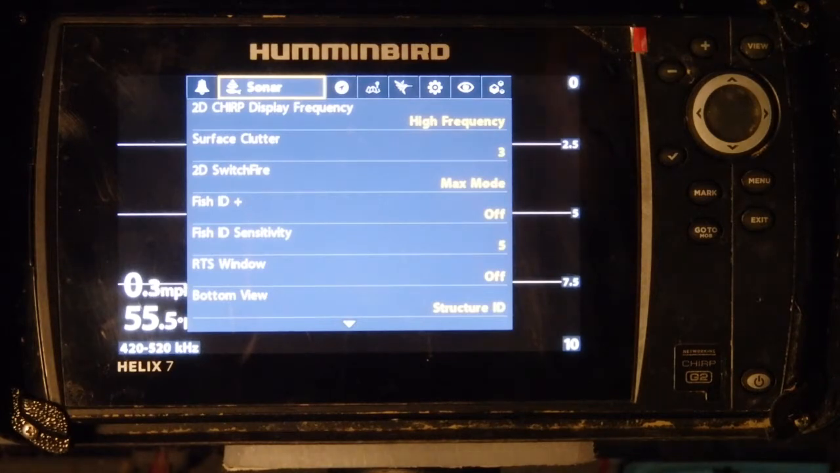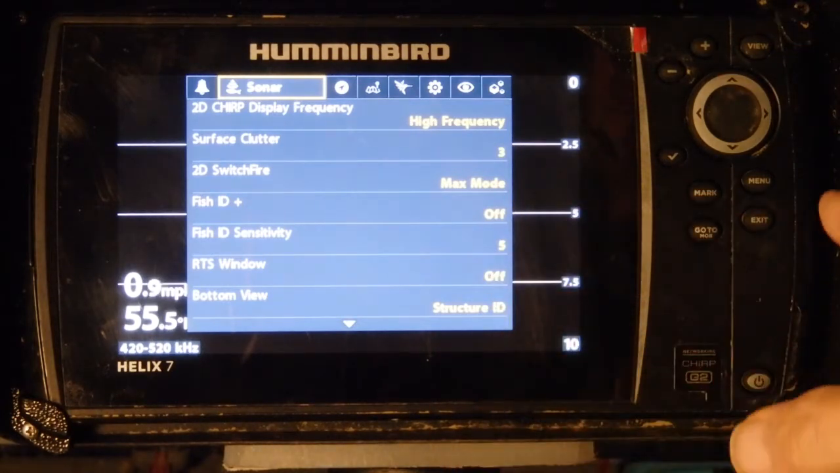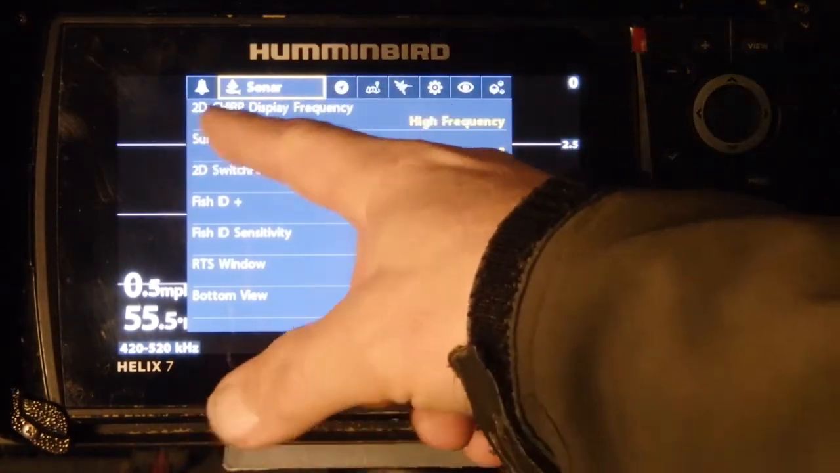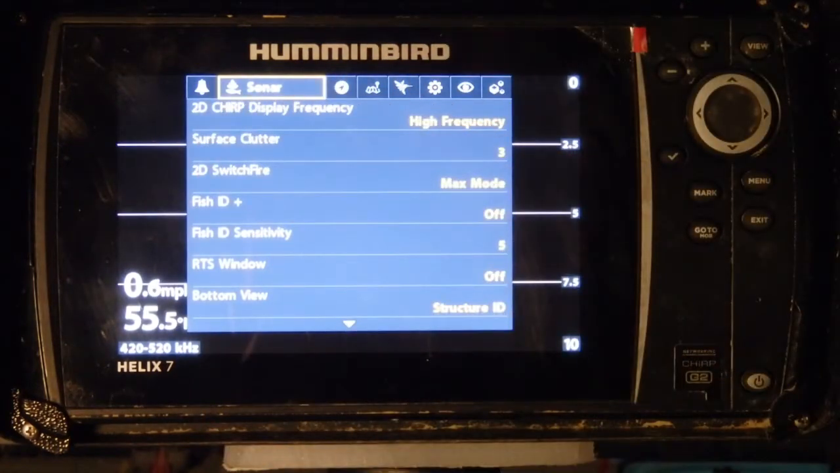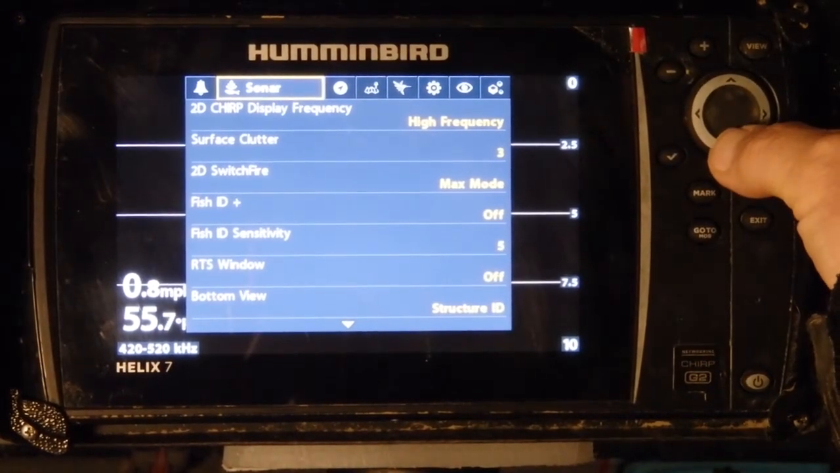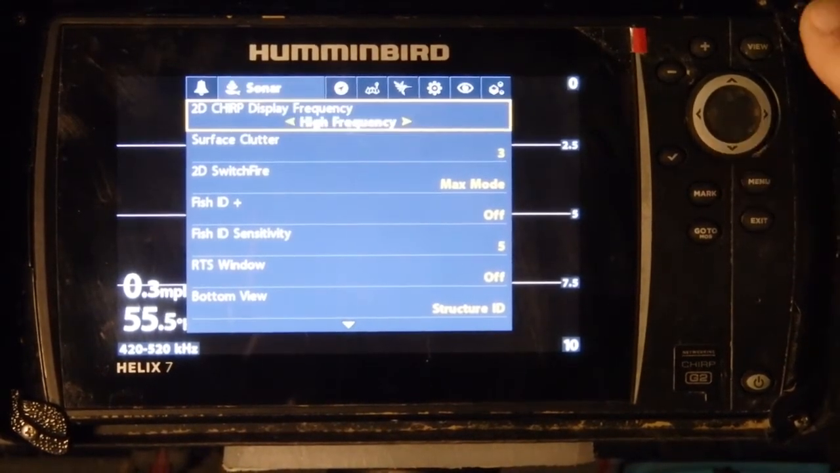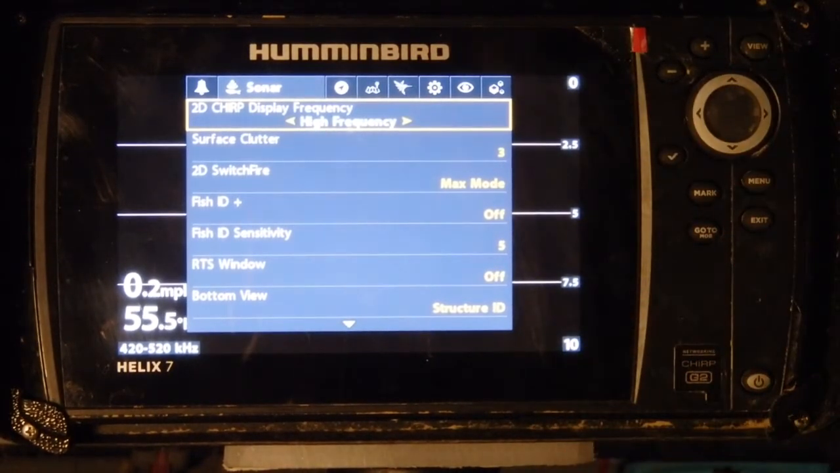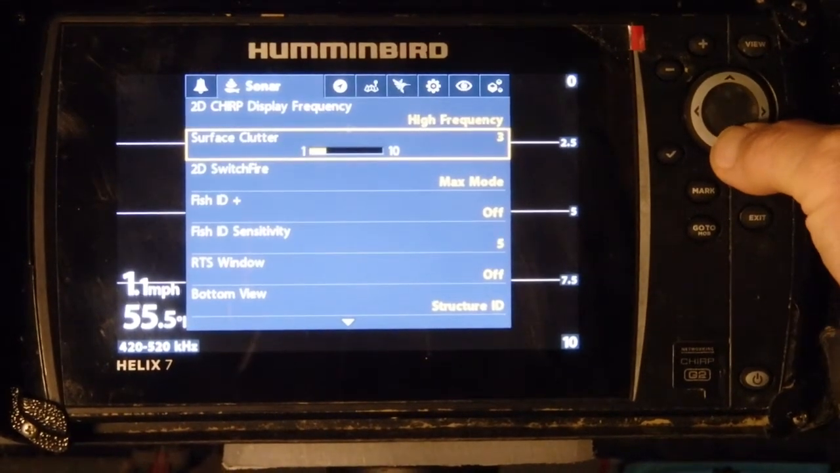And let's go back to how you actually get to the screen. You hit menu twice, and that will bring you to the main menu setup. Then you switch over to your Sonar Settings here, which is one over, and you look at Chirp Settings. I have mine set on high frequency. I will change that a little bit. I'll do medium and high as well, but mainly on that. Surface clutter I always have set at 3.